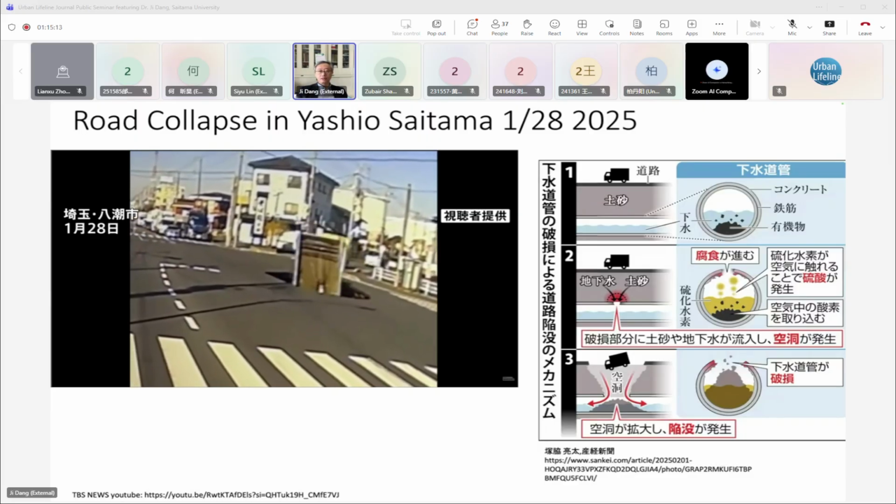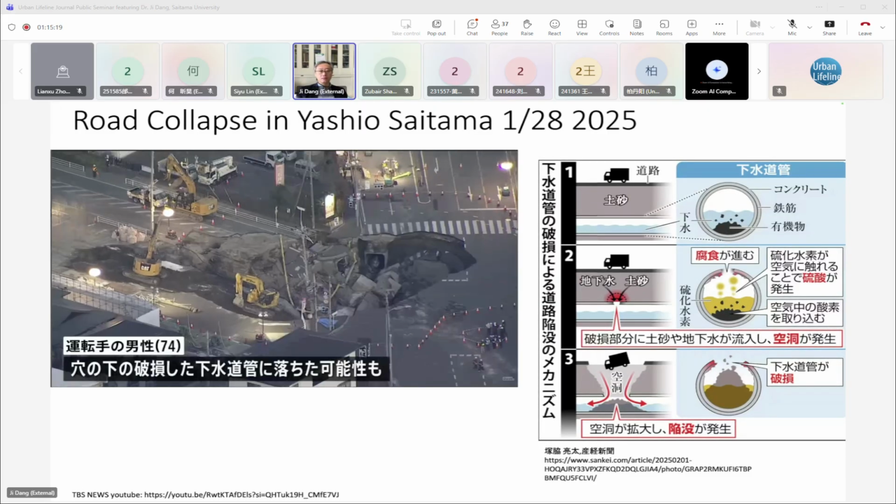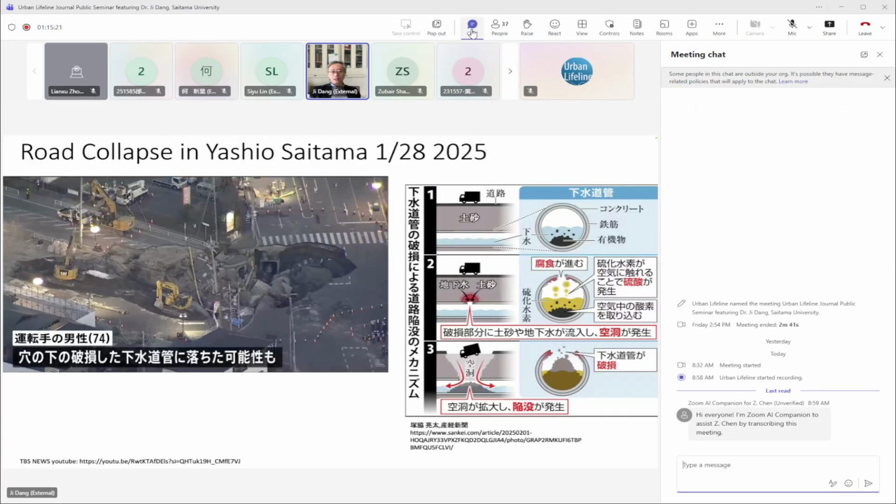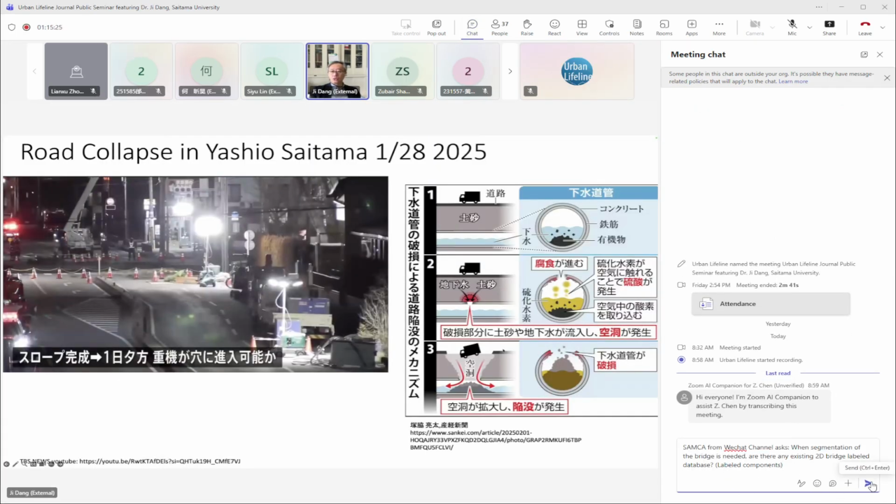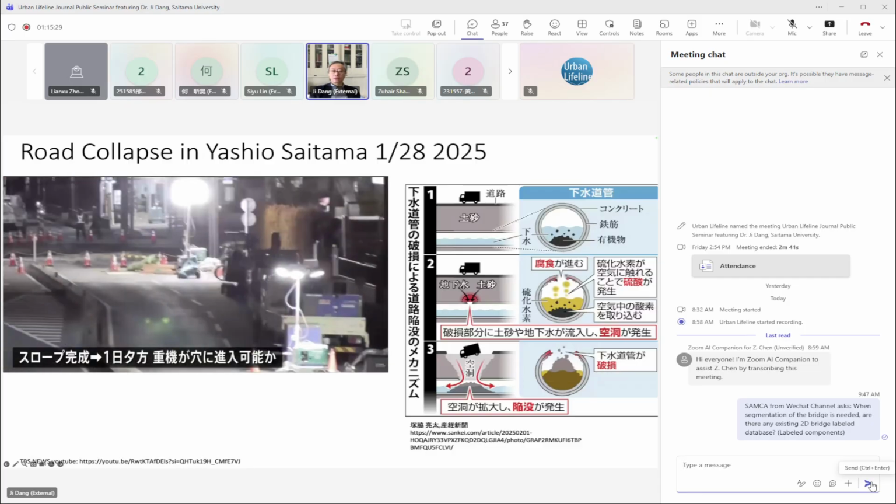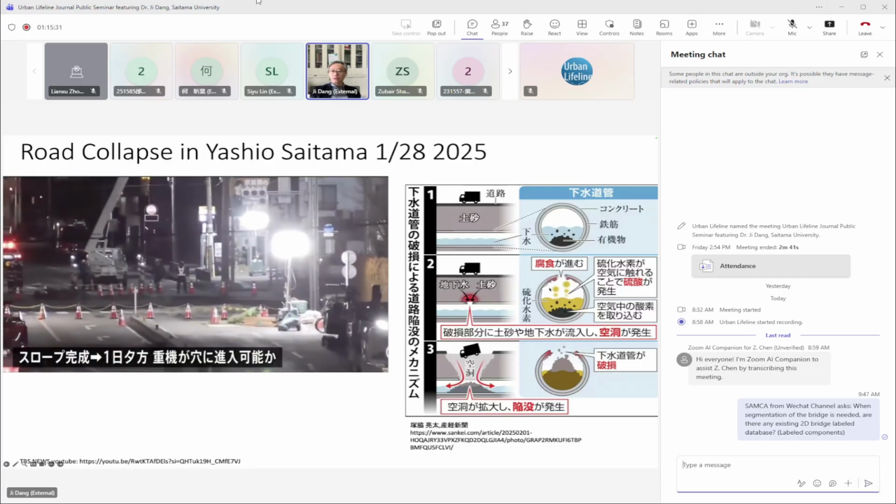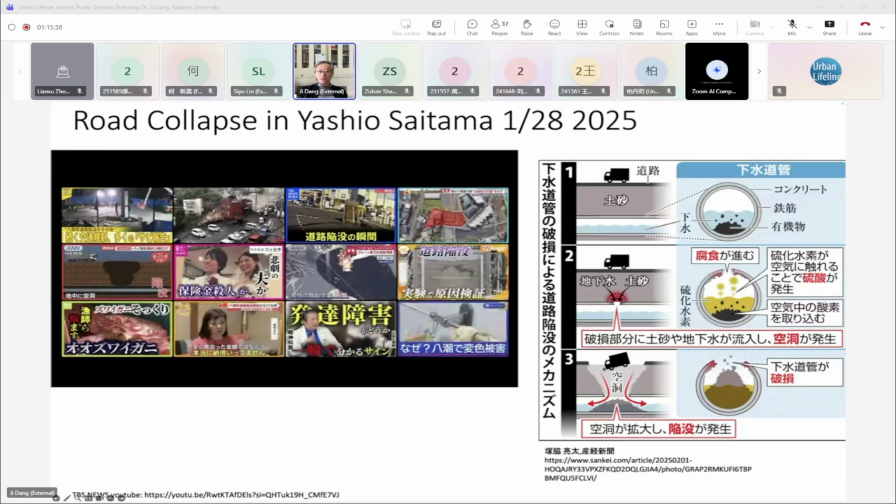For example, this happened one year ago in Saitama, in the location called Yashio. The drainage pipeline was corroded and the concrete damaged, so that the earth flowed into the pipeline and was washed away, leaving an empty hollow and causing the collapse of the